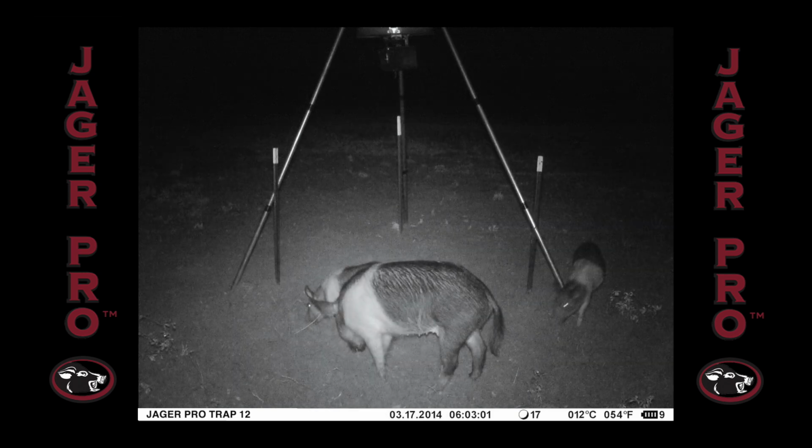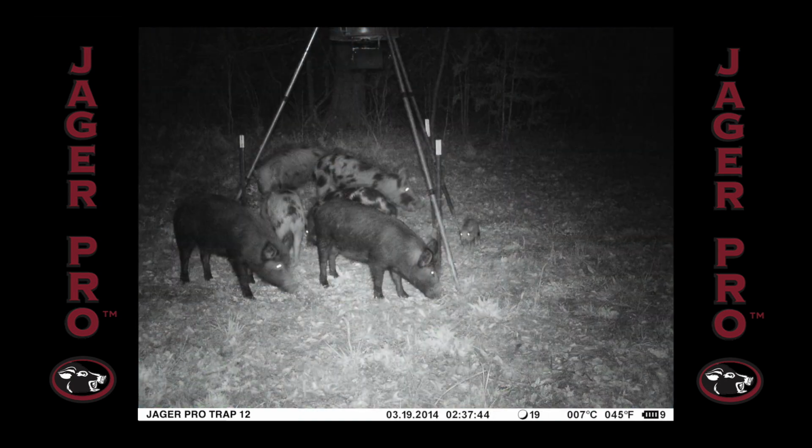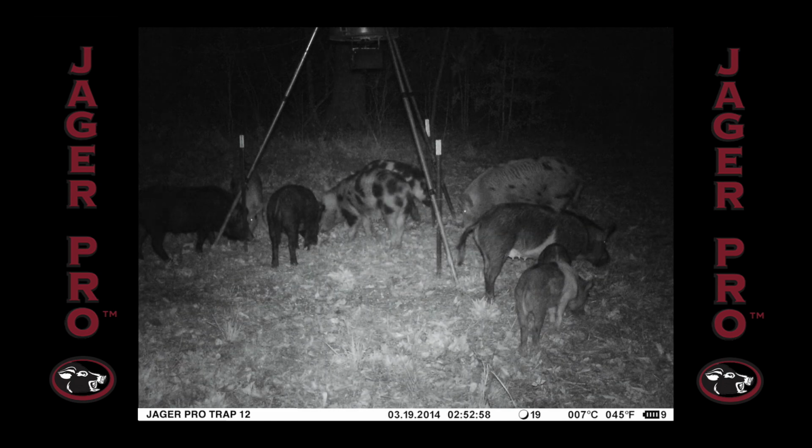This pattern continued for the next 2 days, so we decided to move the feeder 20 yards off the food plot and closer to the tree line. These 6 always travel together in a sounder. There are 2 black and 4 spotted or Poland China, but I cannot tell if they are all females. This is the first photo we observed with the hamp sow feeding with the other 6. We still do not know how many piglets the Poland China sow is nursing.